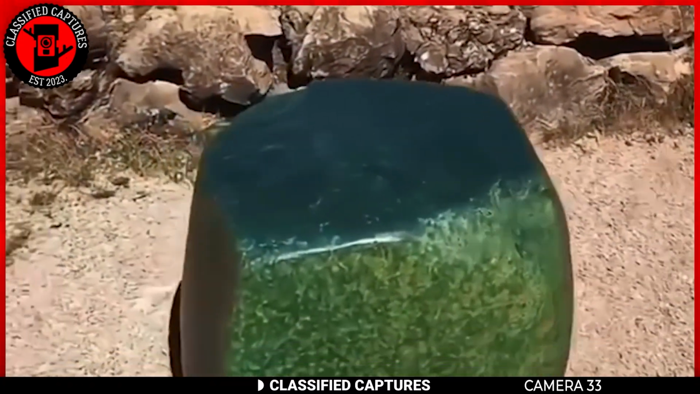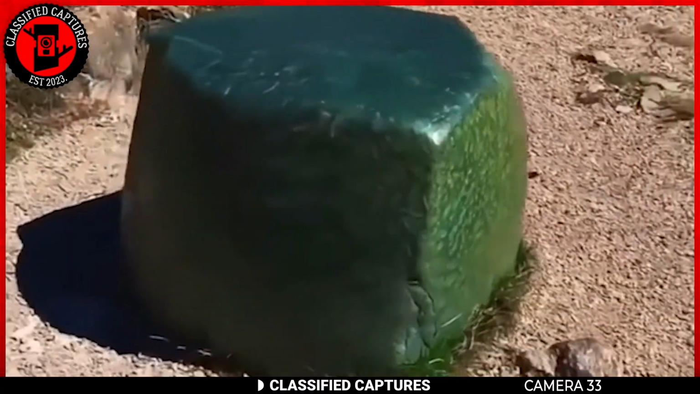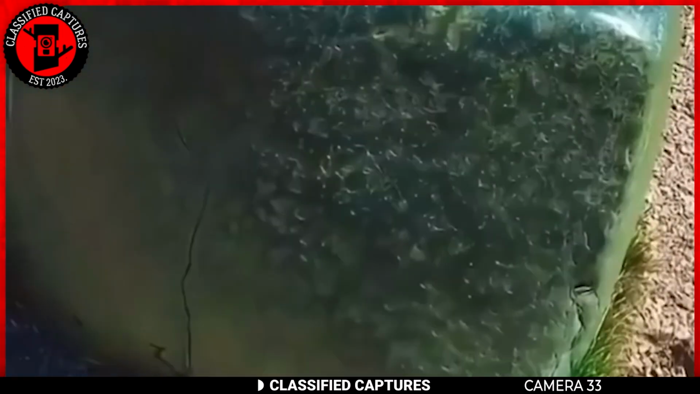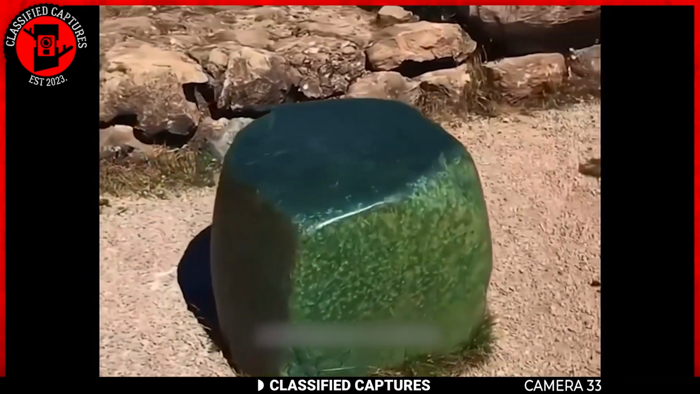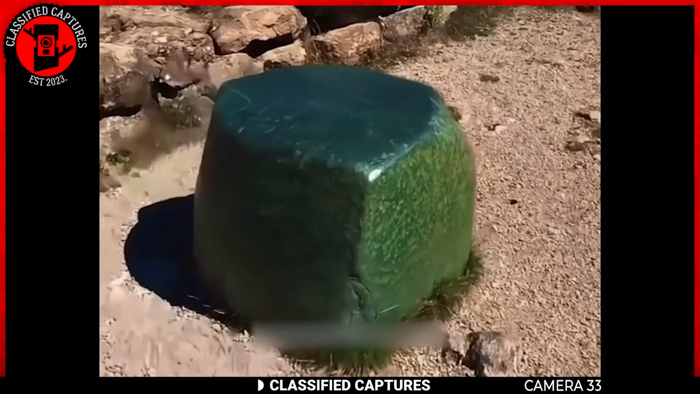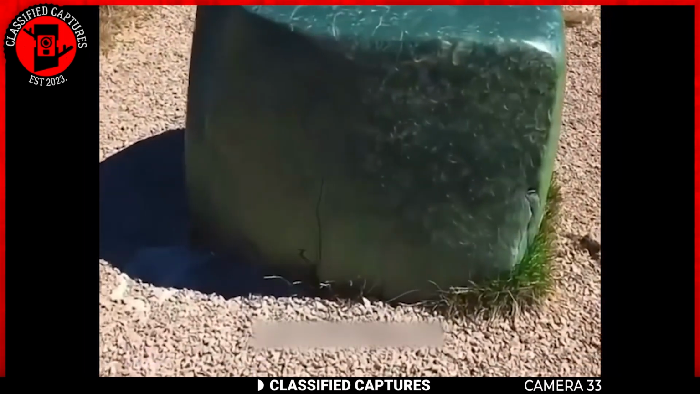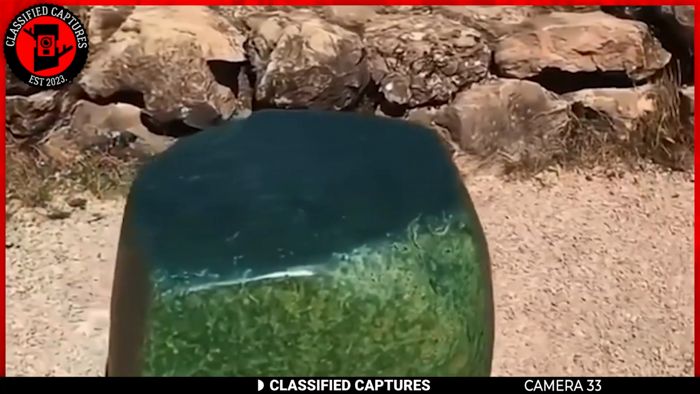What you're looking at is the mysterious green stone, a roughly cubic block of nephrite located in the ruins of the Great Temple at Hattusa, the ancient capital of the Hittite Empire. This stone has puzzled researchers for years, and its purpose remains unknown to this day. Some skeptics believe the green stone is nothing more than a fake, just an ordinary rock painted to look unusual. But others aren't so sure.